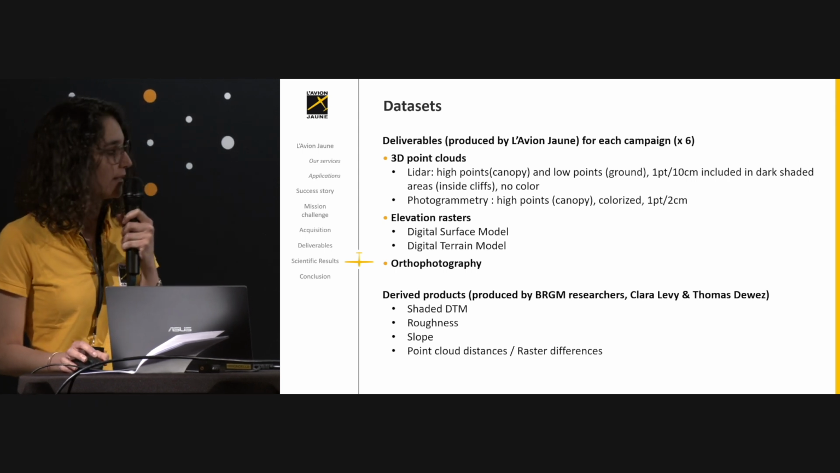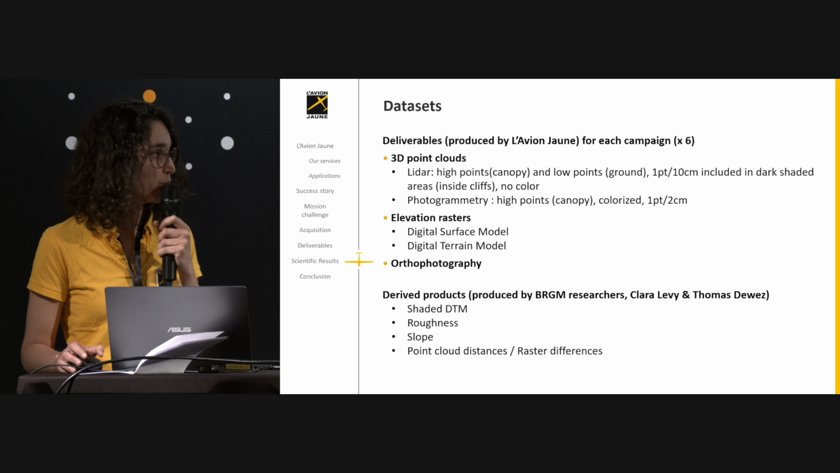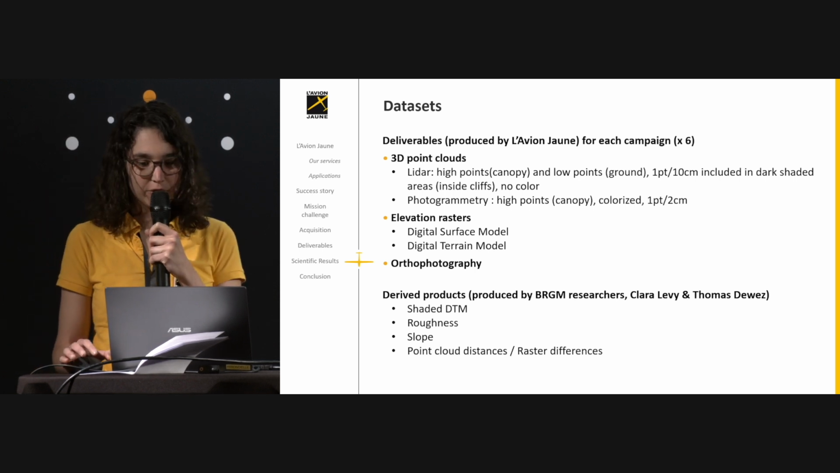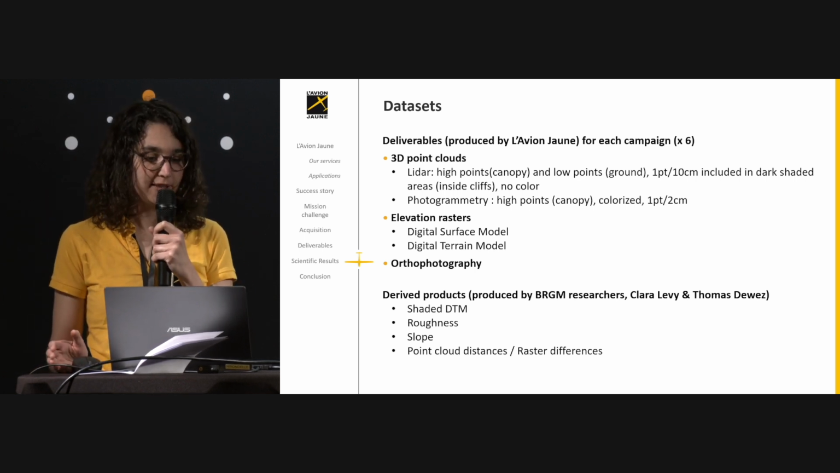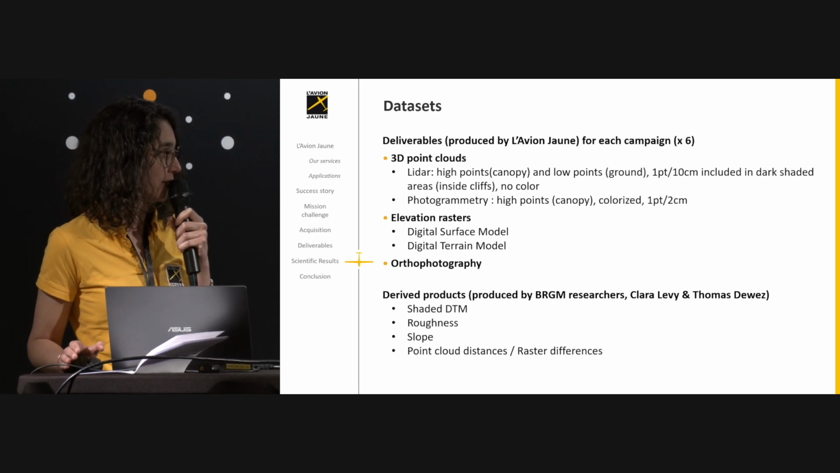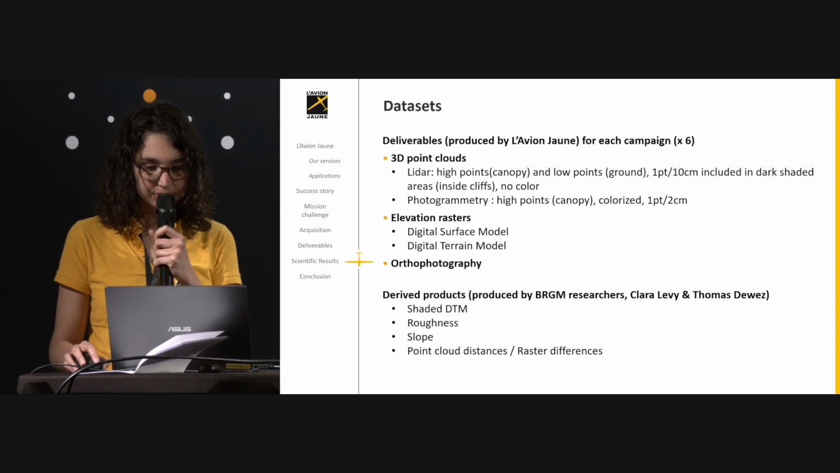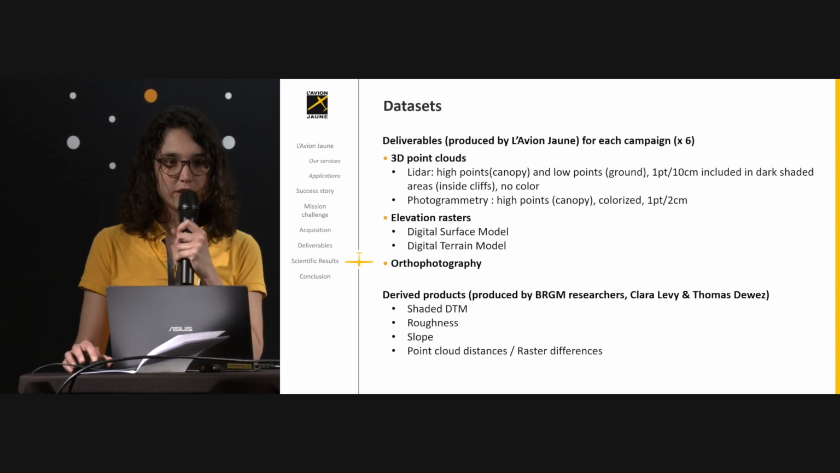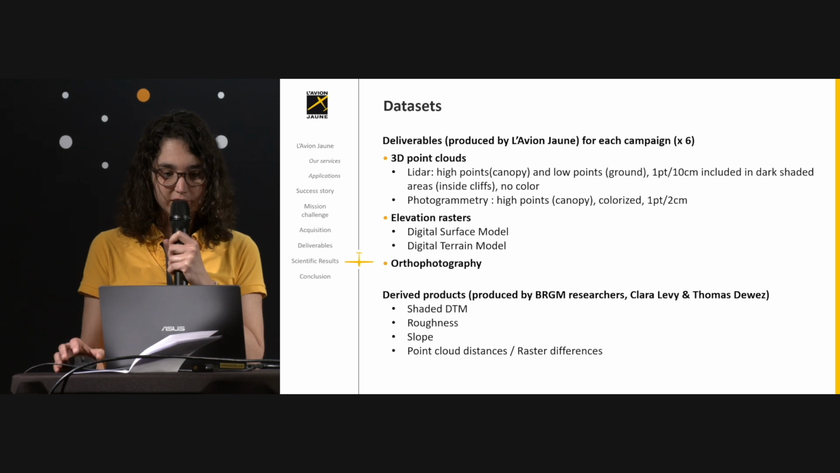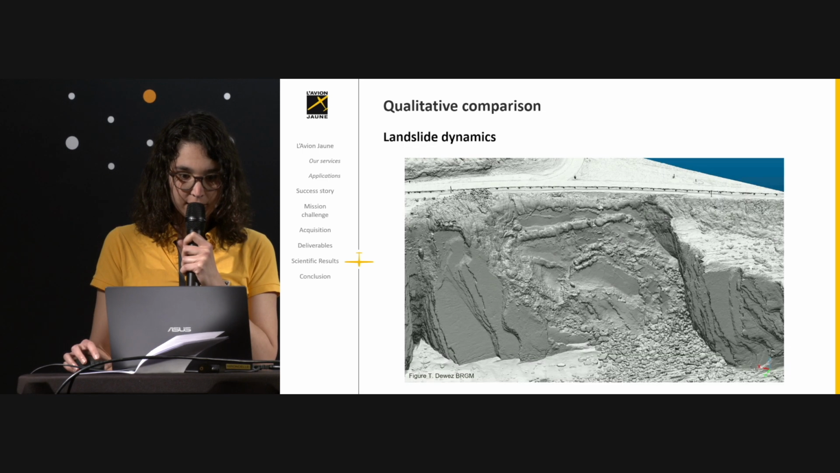And from these datasets, the researchers from the Geological Research Center produced some derived products, including shaded DTM, roughness and slope maps, and they calculated point cloud distances or made raster differences. So what I will present to you from now is the work of Clara Levy and Thomas Dewez from the BRGM.